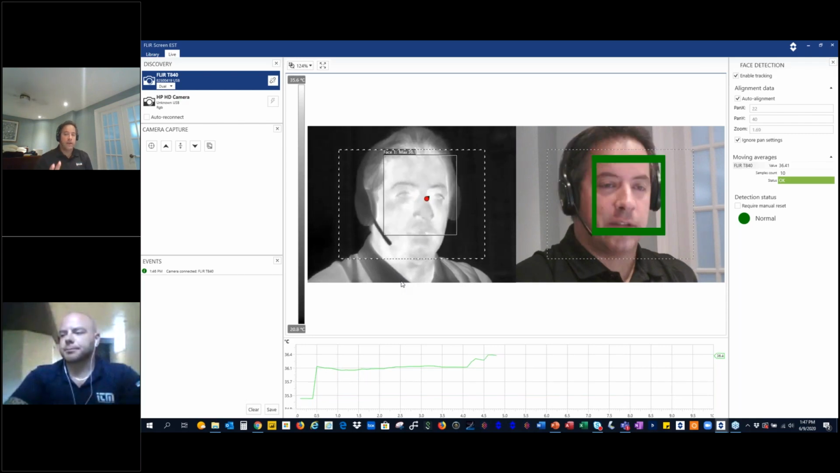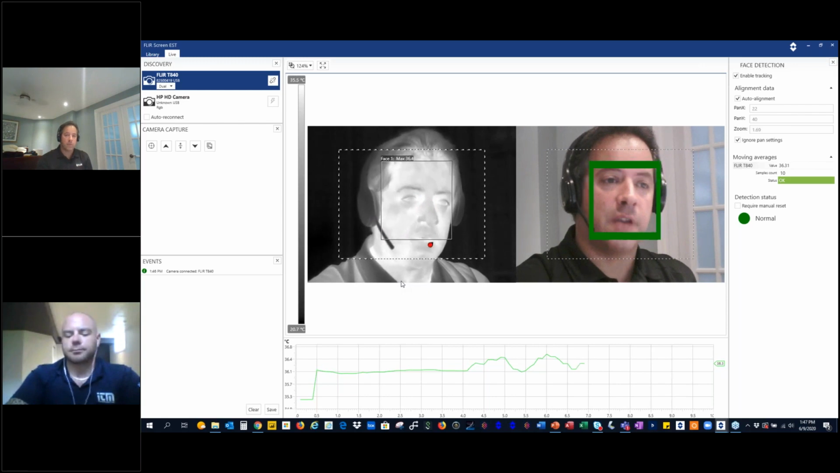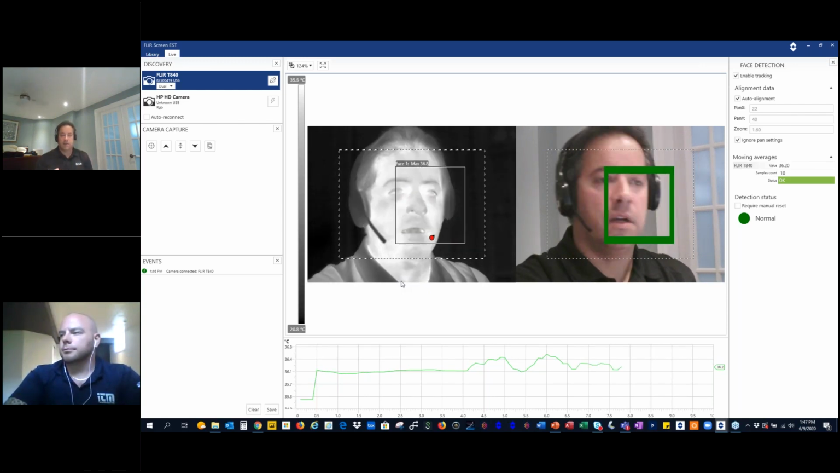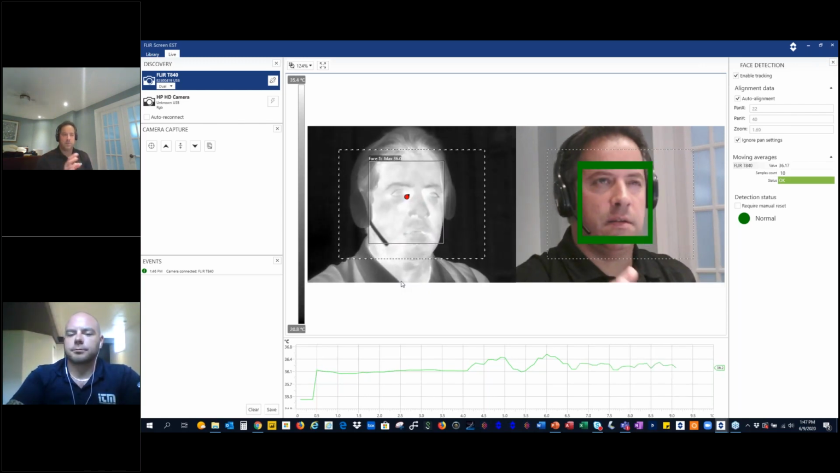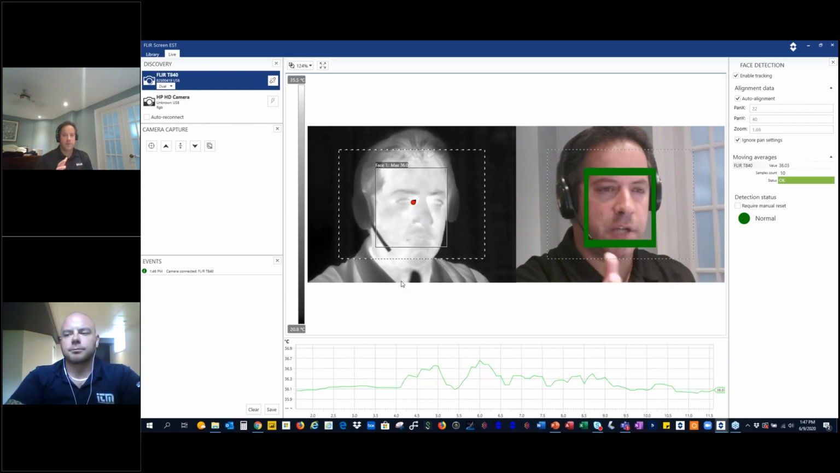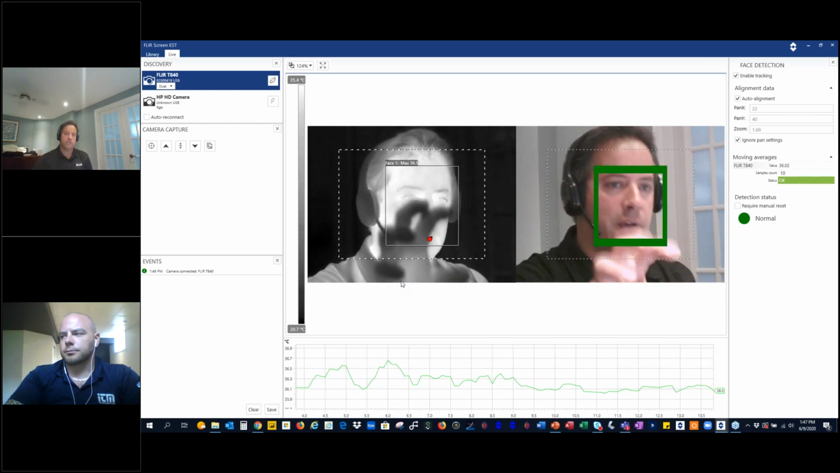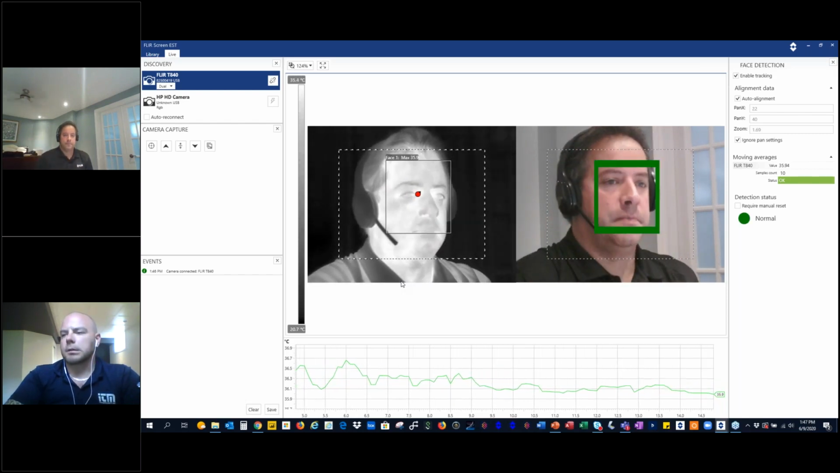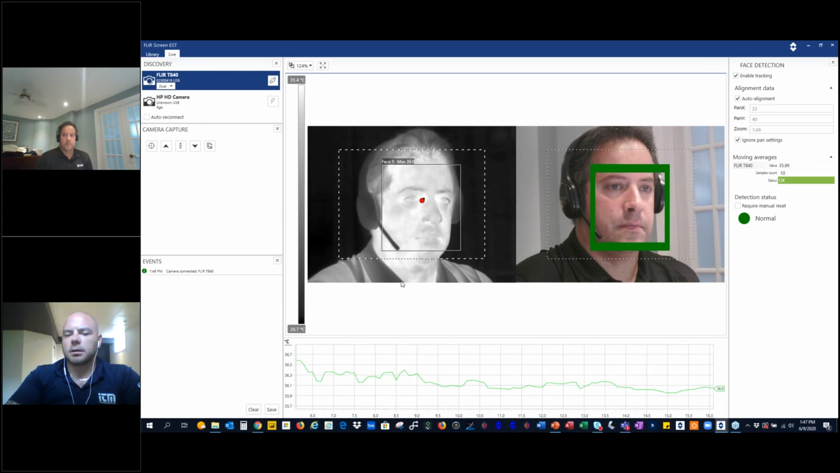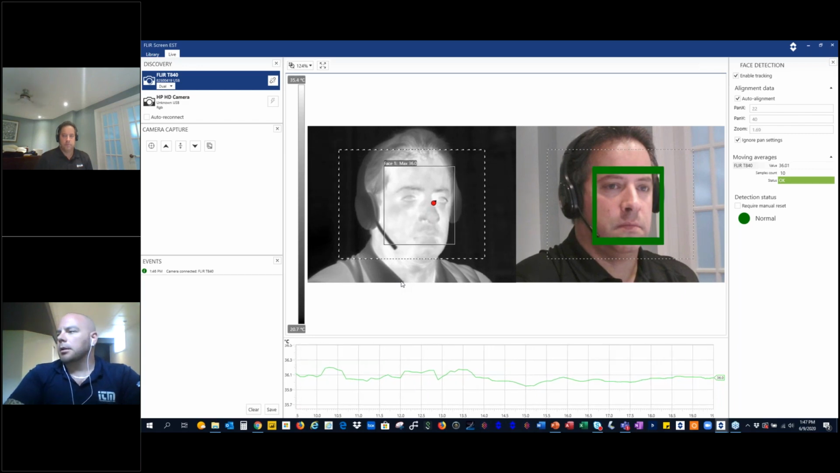Correct. So the lenses only affect the thermal detector. It doesn't touch the visual camera. That is a set. Sometimes they're 5 megapixels, sometimes they're 3 or 1, depending on which camera model. But there is no lens. The lens I'm referring to only applies to the thermal detector. And John, if that didn't completely answer your question, please jump on in the chat again. We'll elaborate further if need be.